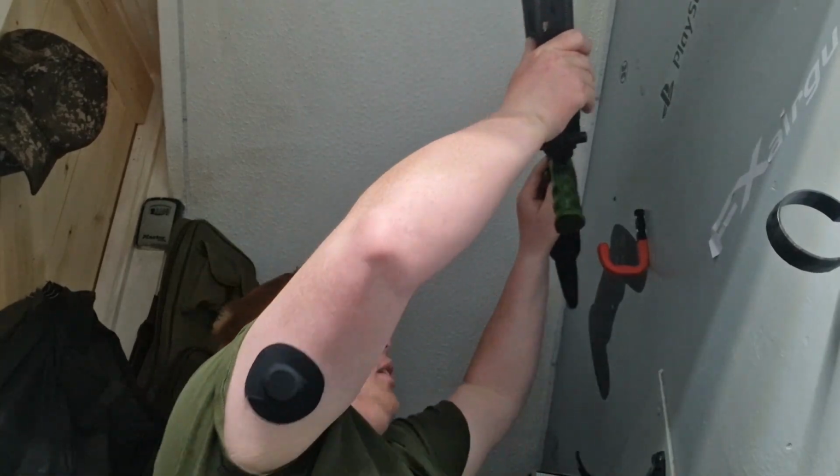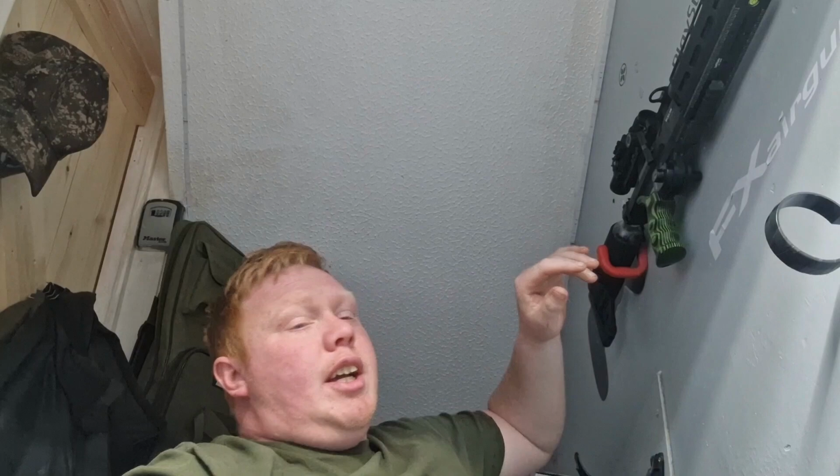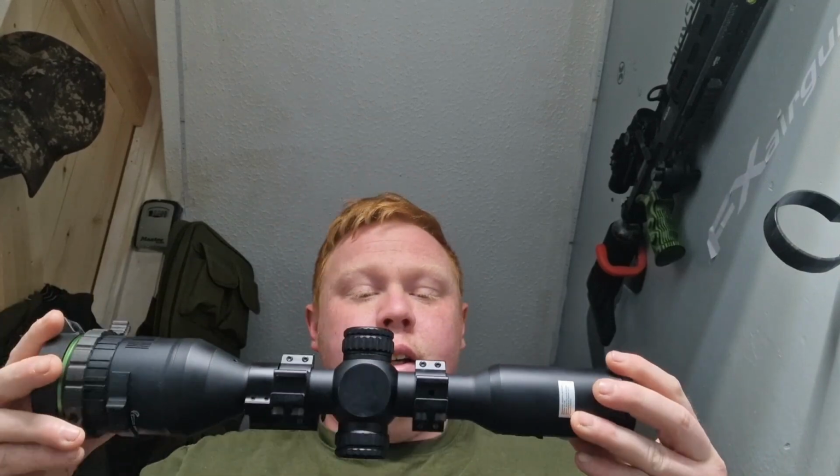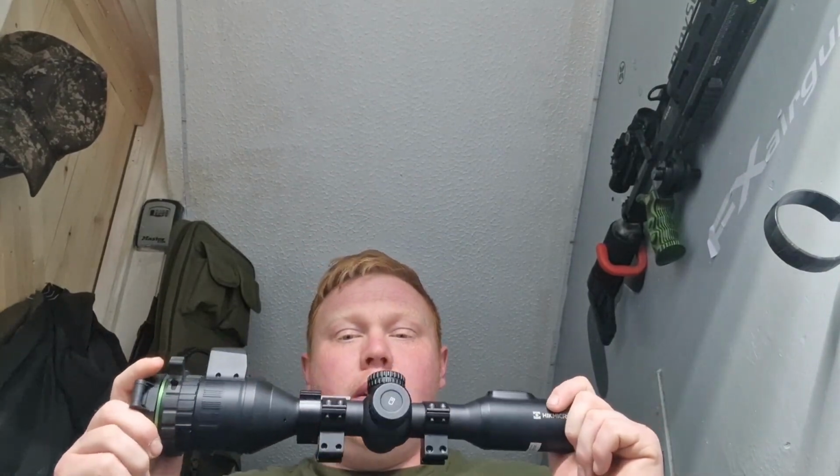I was shooting the other night, it was quite a well lit moon night, and we were spotting rabbits at 50-60 yards with no IR, complete darkness, no problem at all, and it was still a clear colour image. Absolutely phenomenal. Hik have absolutely nailed it with this, I think. This is one of those scopes that is definitely going to be a keeper.